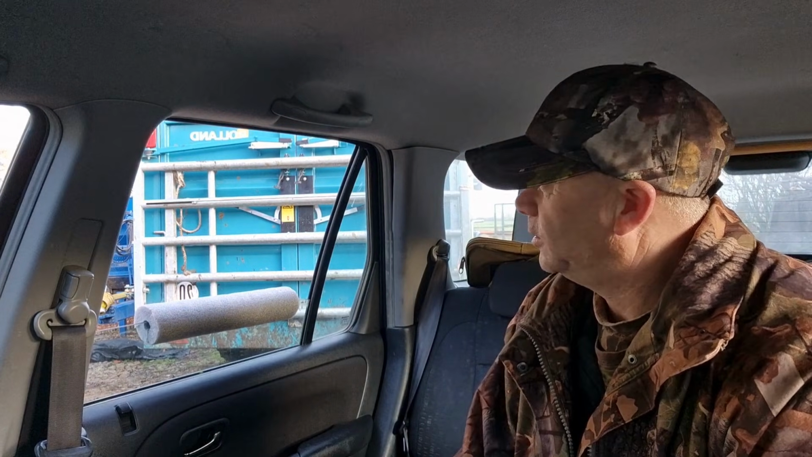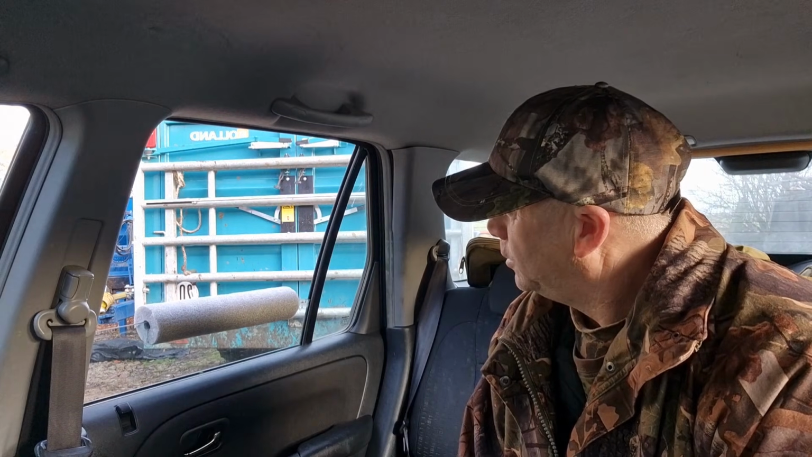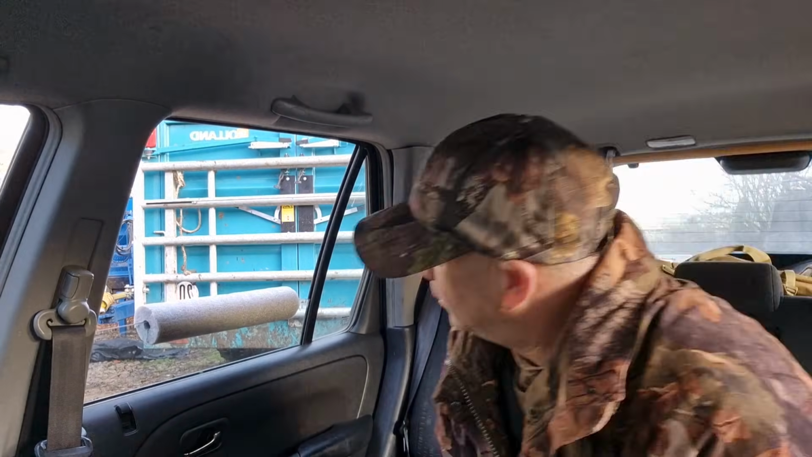So yeah, absolutely fantastic shot. Clean shot, so it was down quick. But like I say, the stuff you can see through that, obviously you can't see through a normal scope, was spectacular. First pest shot using the thermal scope, and if that's what it's like during the daytime, can't wait to see it on the night on some rats. So yeah, we'll sit here for a bit, see what else comes round.